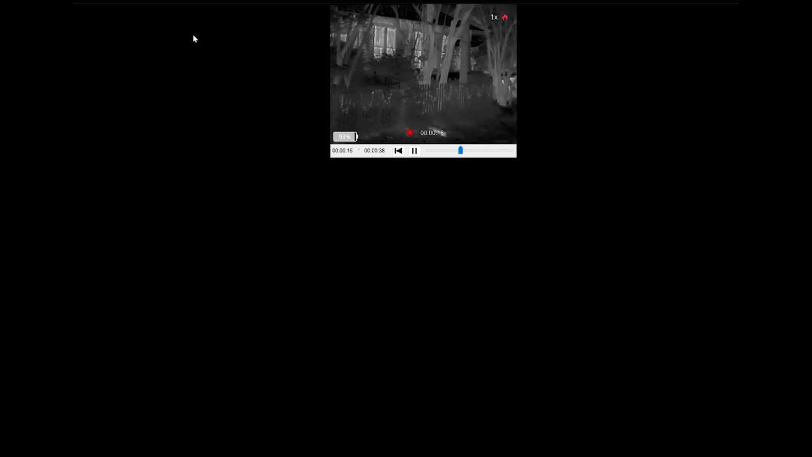Here's a video of it right here, so you're going to see her. You'll see her pop in here. There she is in the black mode, black hot. That's my wife behind those bushes on my front porch. She's working through there. You can see her. She just disappeared. She doesn't come back out, I don't think. So I think I got to move on to the next one here.